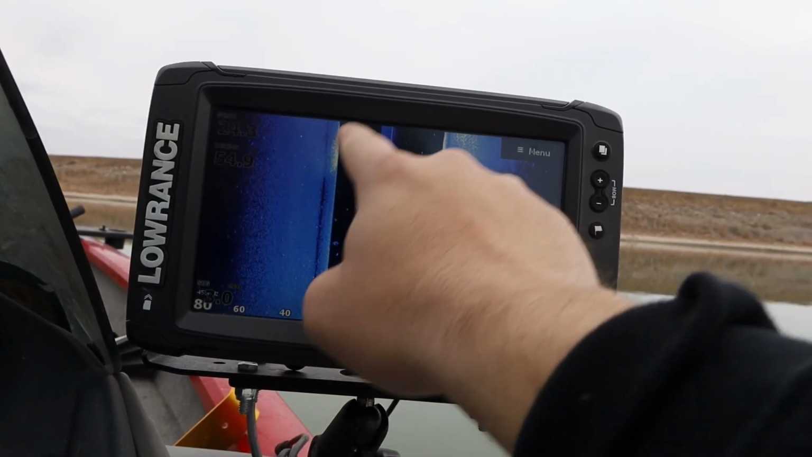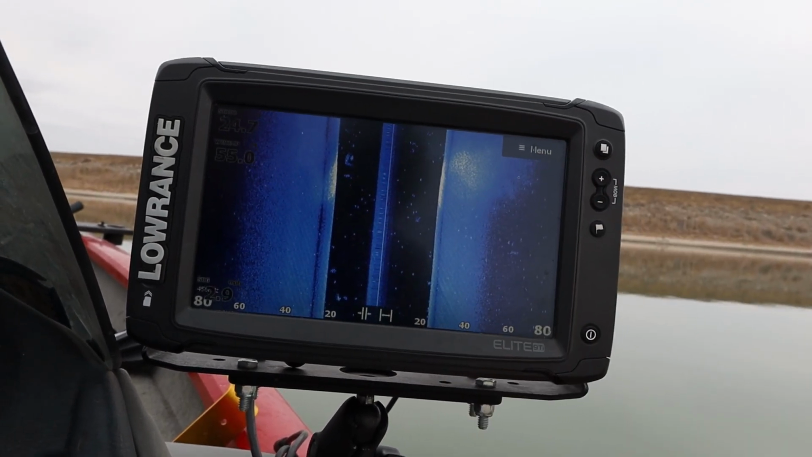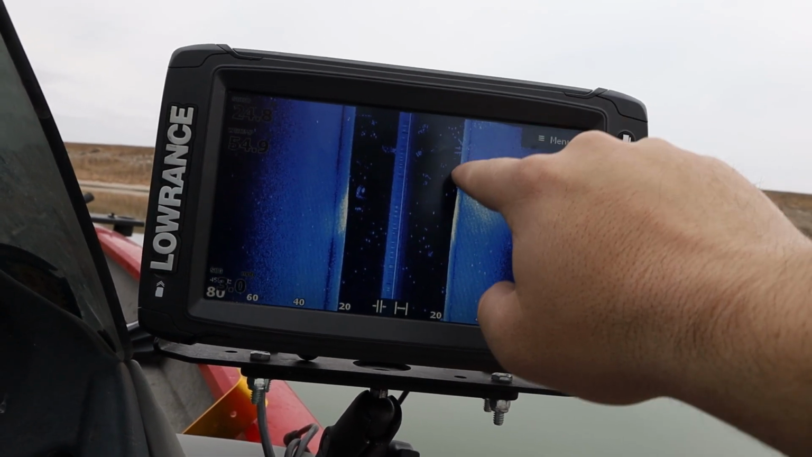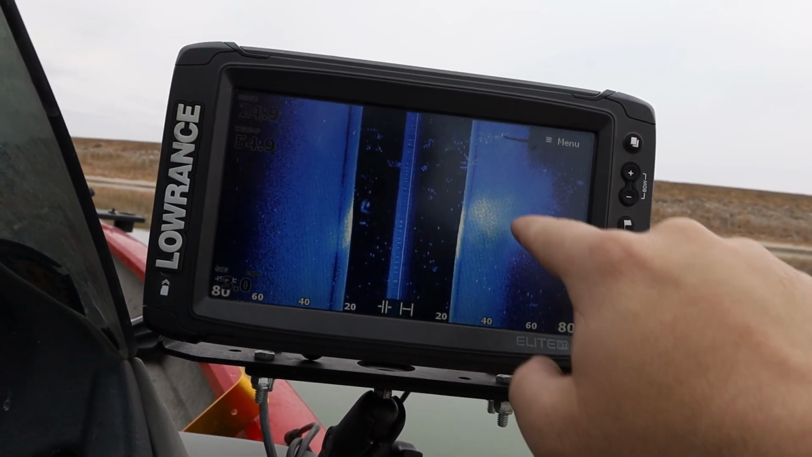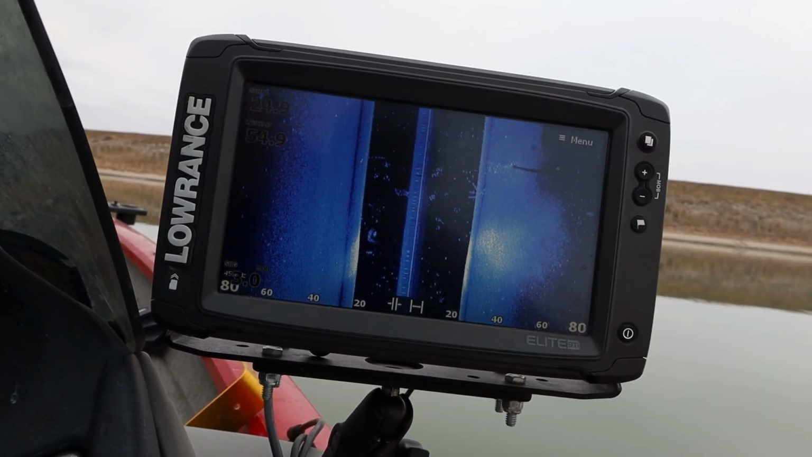Okay, see the bottom starting to get a little more hard here, getting a little harder returns, a little sharper returns. Looks like some structure there. That's some different looking structure. Ooh, there's a hard return right there, and looks like there's some fish on it as well.